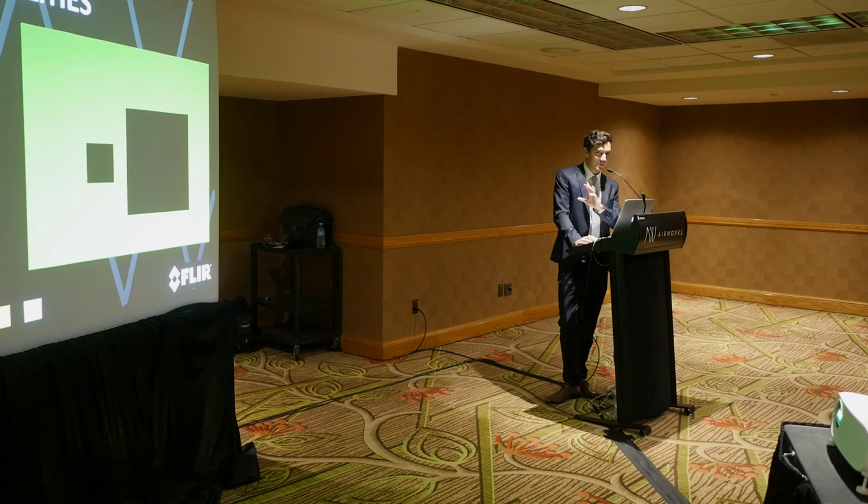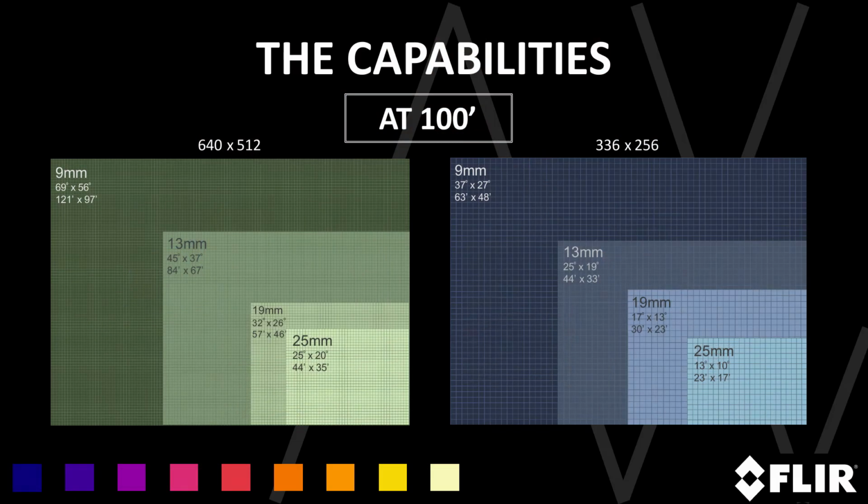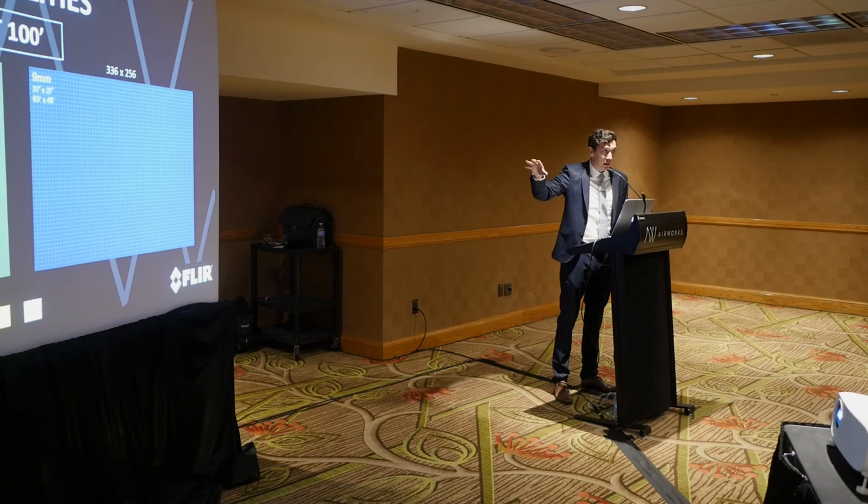I tried to explain this before I had these slides, but here is an image of a 640 resolution camera on the left and a 336 camera on the right. You could see the pixel size is larger, right? I think that this is very digestible, that the pixels get larger within the image even though the image size stays the same.